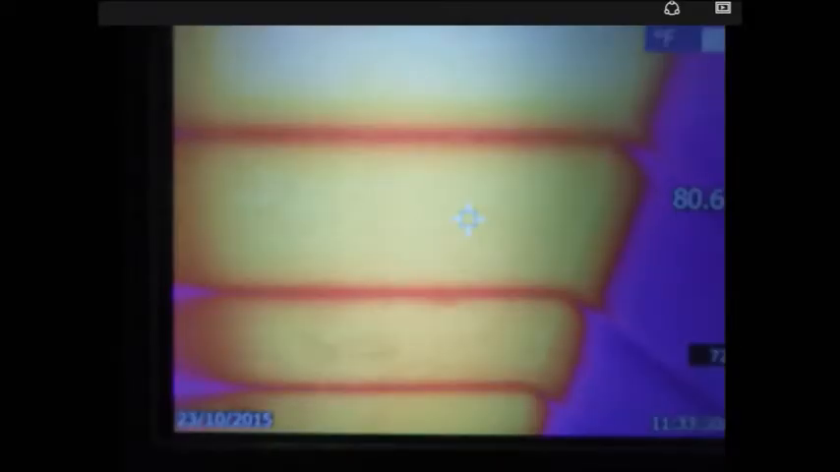This one is the other way. Most of them were blue because it was cold air outside, winter time. This one was in the summertime, so it's the opposite. We were getting heat, which is picking up orange, and this area is now insulated, and this area wasn't.